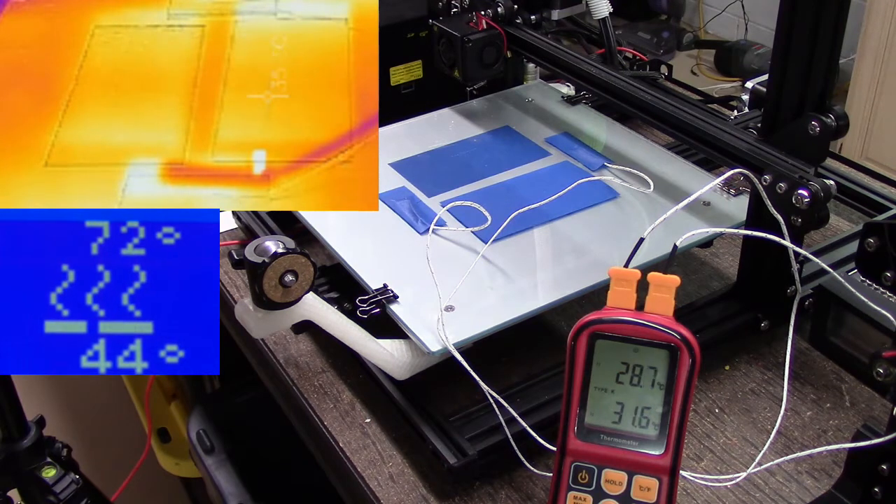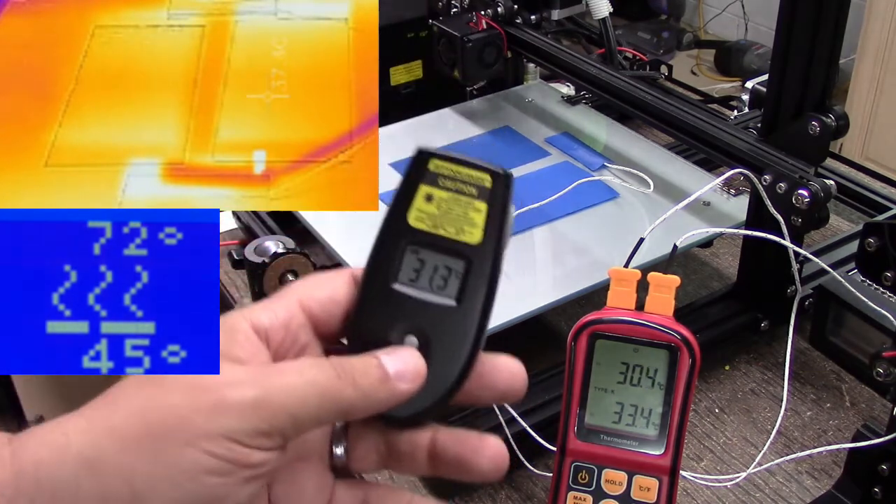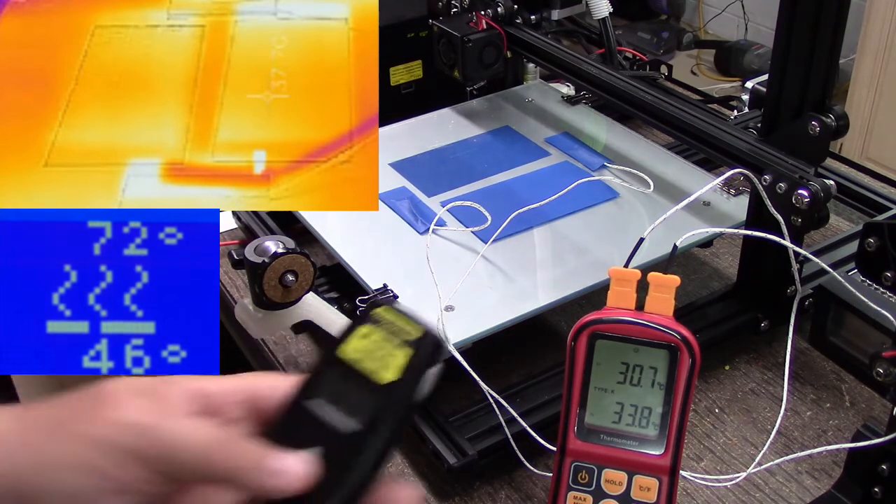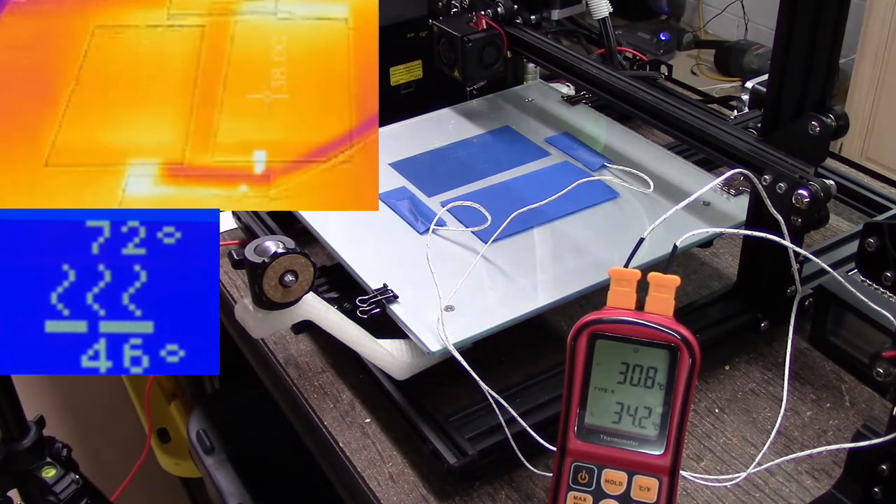Now we're at 4 minutes 37 seconds, and I'm reading about 35 degrees C on the Flir. I'm at 36. Let's take a quick reading off this, and I'm going to let it accumulate a little bit because I'm going to hit 37 here. So I'm at 31.3. The meter is keeping closer pace with the actual temperature than the Flir is. The Flir is definitely reading higher.